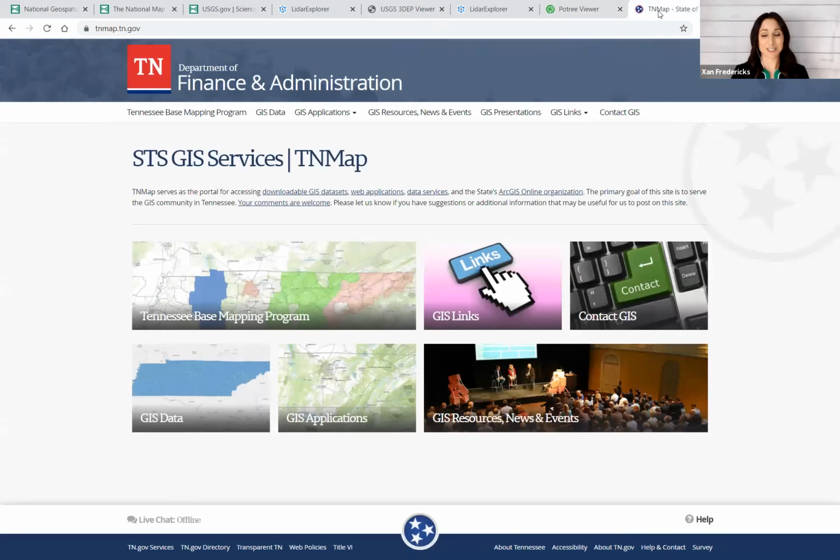Yeah, I was playing in that site too. Tennessee, well done. You can tell you had your GIS users in mind when you made this site. It's really intuitive, and I really appreciate the data that's accessible, but also the training and the tutorials, because I think that's half the battle, right?